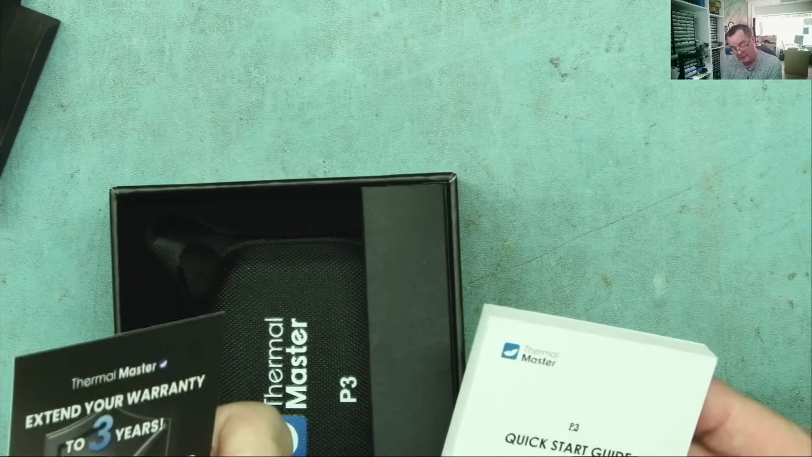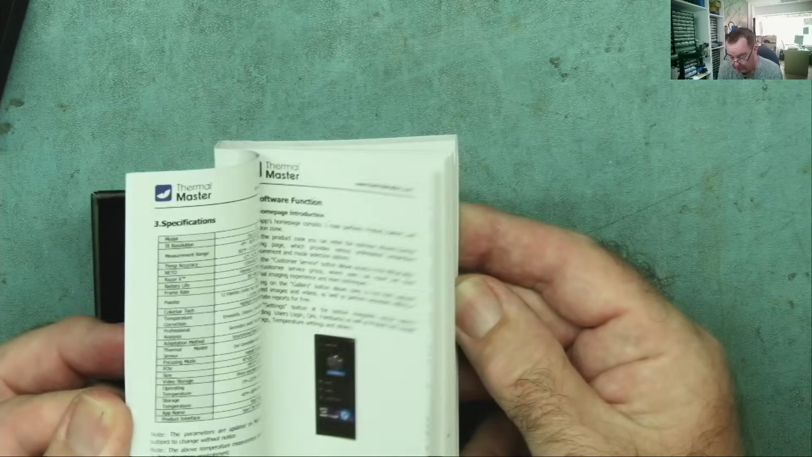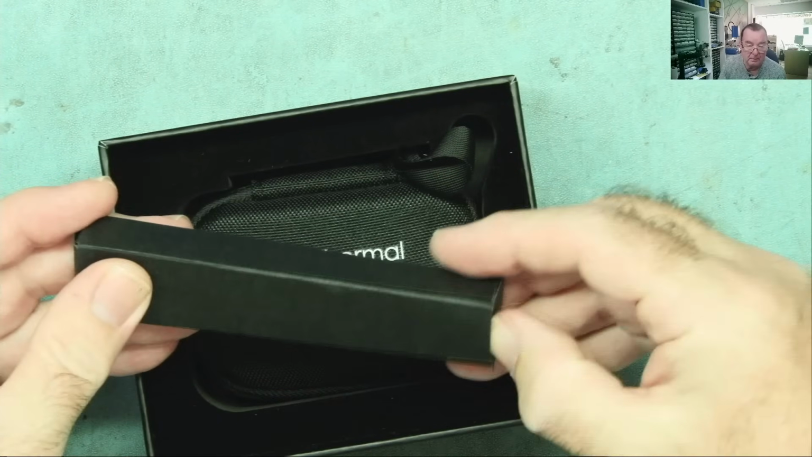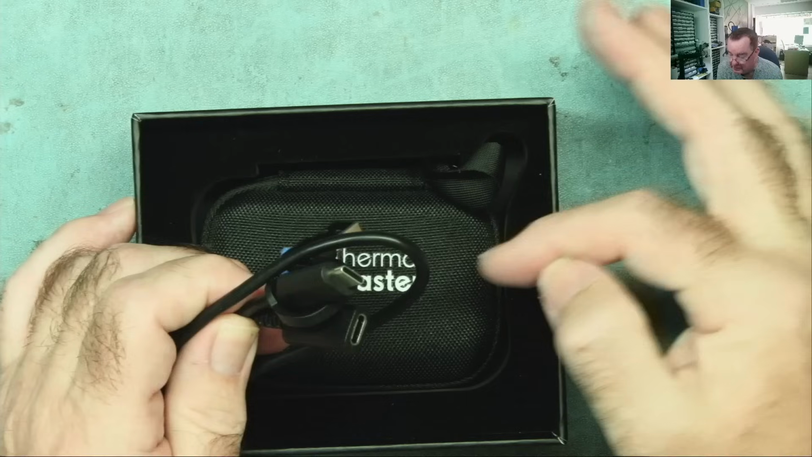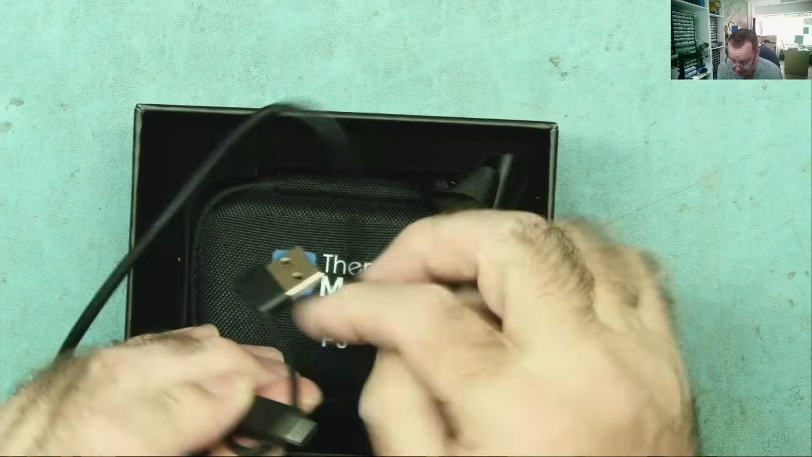Well, we have a little warranty card, extended up to 3 years. We have a quick start guide, a little user manual. And we have in here a USB lead. So you can use this to connect the camera to your phone, or you can connect it directly. It also has this handy little adapter on here.